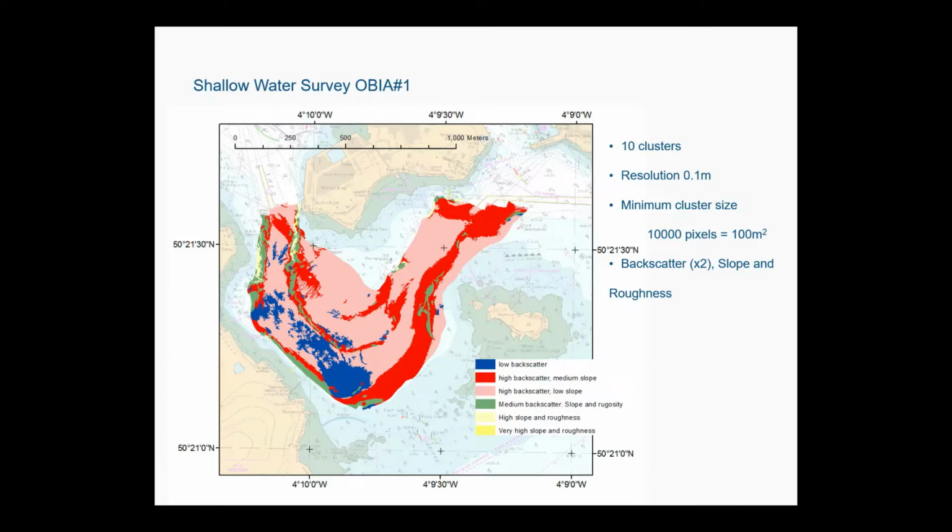I wanted it to be semi-generalised. And I put that together and said, right, okay, I'm going to give it backscatter, and from the bathymetry, I'm going to get slope and roughness. Now, because slope and roughness are quite often related, I put a weighting of 2 on the backscatter and put that together and ran it.